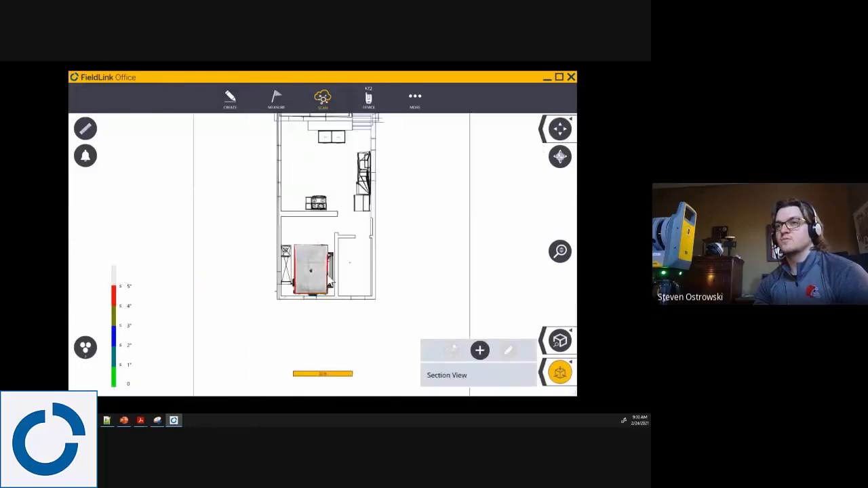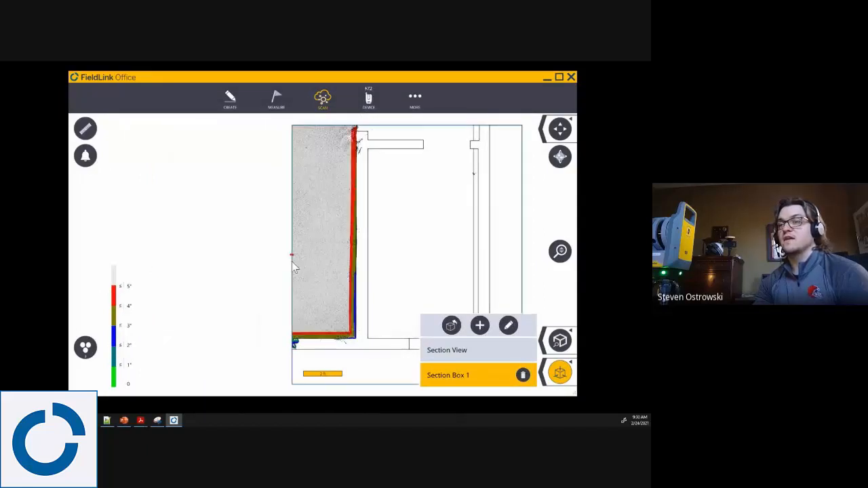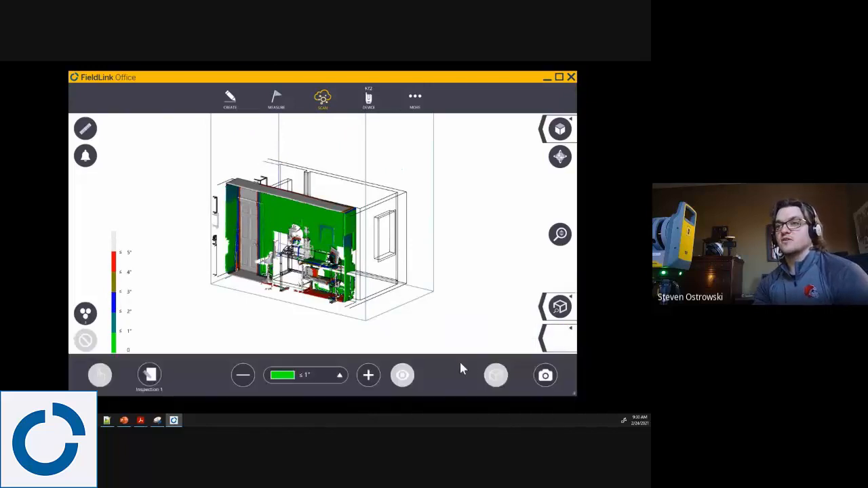So the section box tool is probably one of my favorite things that we have in Fieldlink. It allows me to more clearly look at the data as well as then just export out what I section box as well. So I can send just portions of the data, which makes communication a lot easier. So I could do this and rerun another section box in the smaller area, but because I already have this, I should move on.